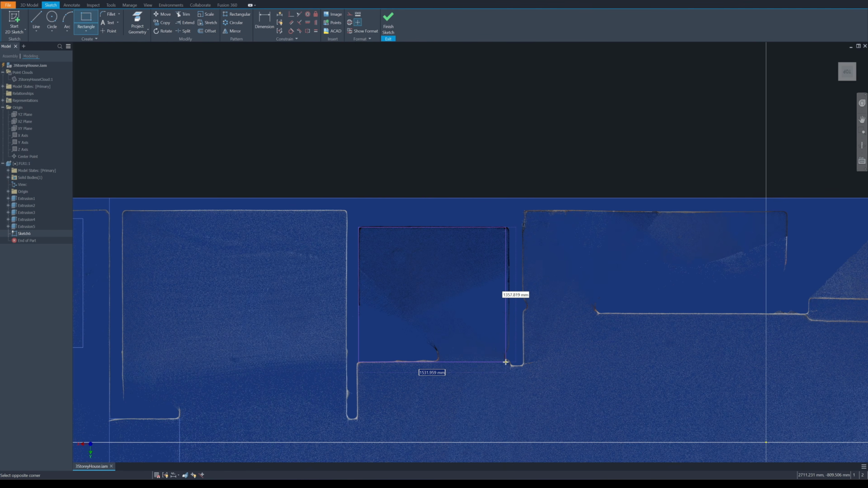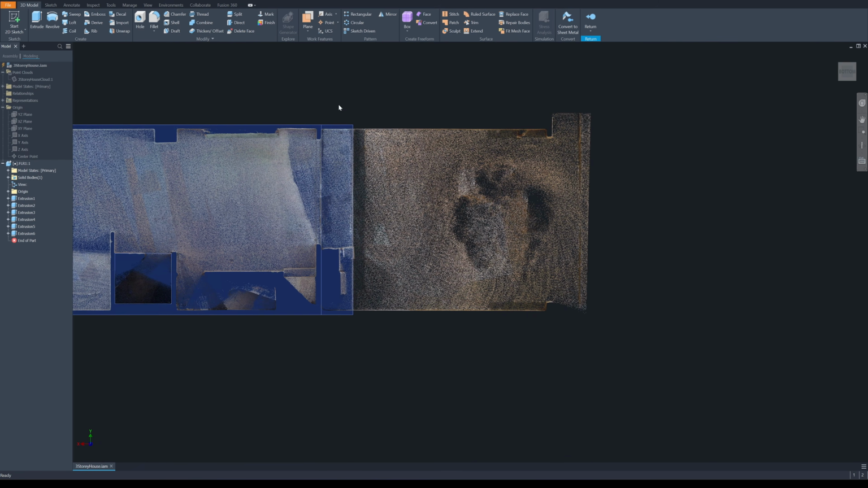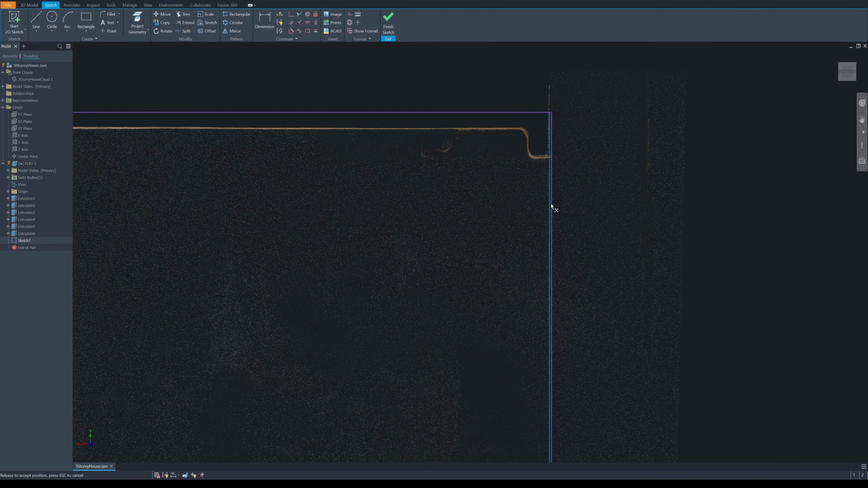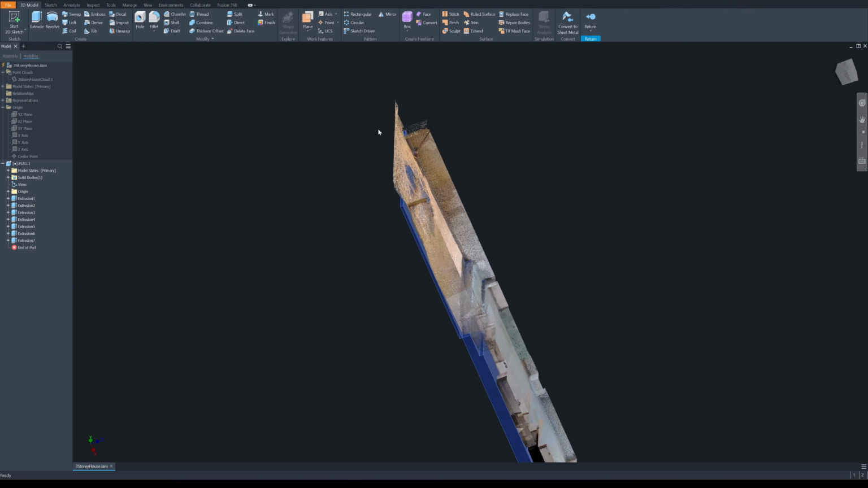Next, I make the floor level drop for the toilet. Though technically, I should do this after extruding the walls. Sometimes I forget that step. Finally, I extrude the parking ground.